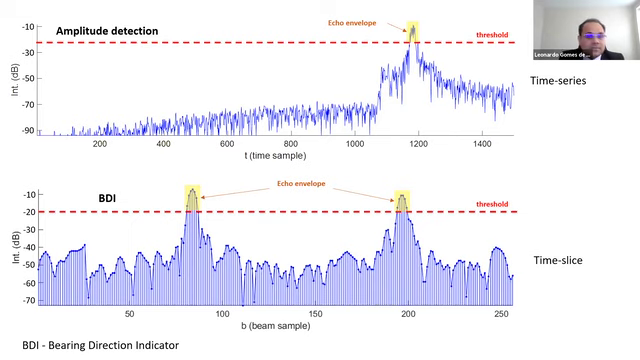The first case, amplitude detection, consists of, for each beam, I have one beam here, a detection instant within an envelope where the highest amplitude occurs is sought. So I need to find a time here. In BDI, within these echo envelopes, I'm looking for a direction.